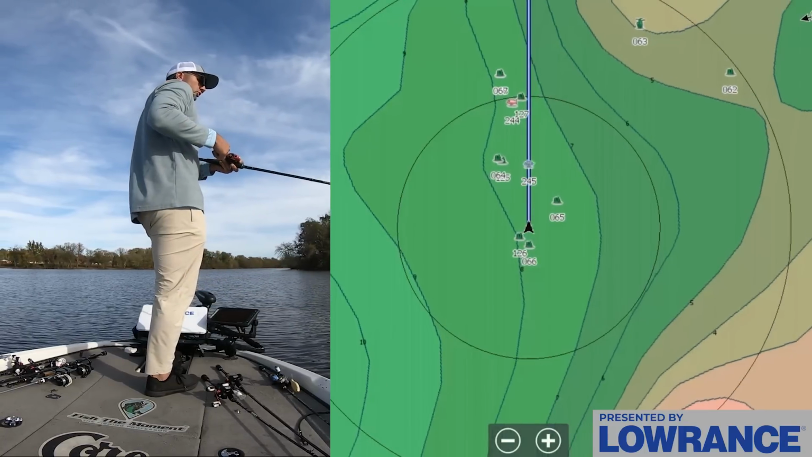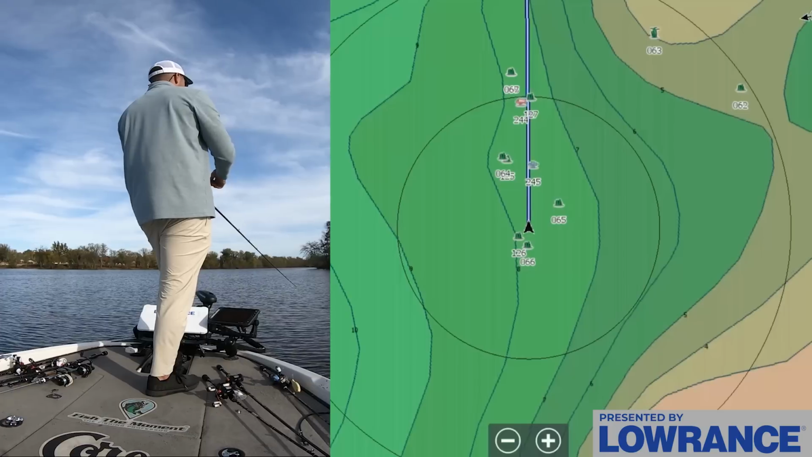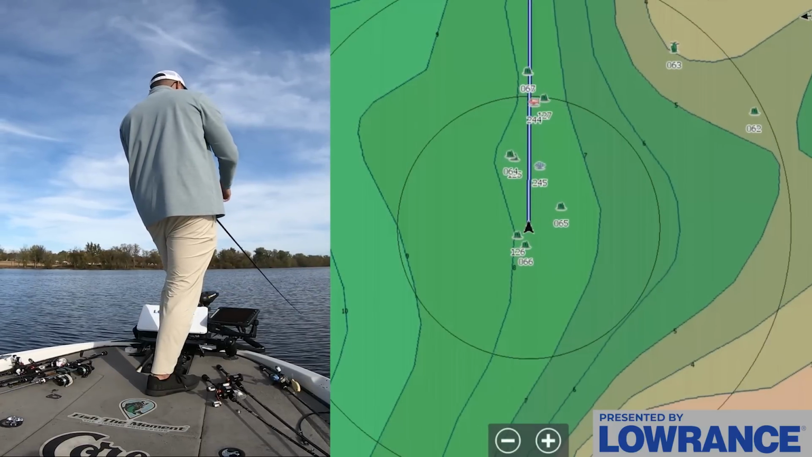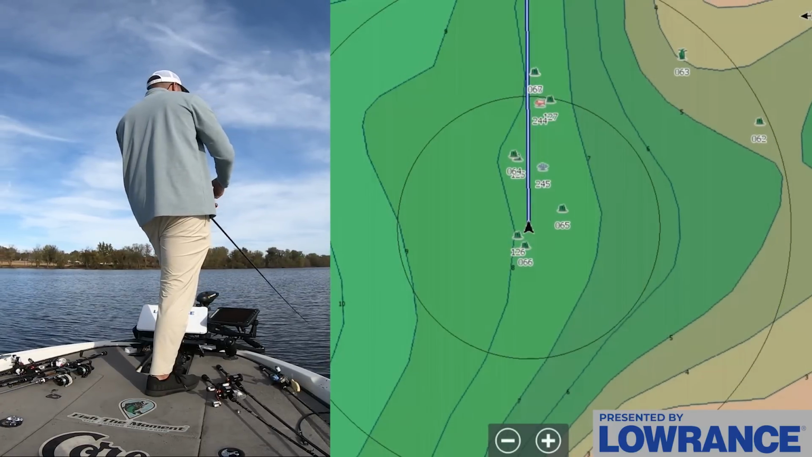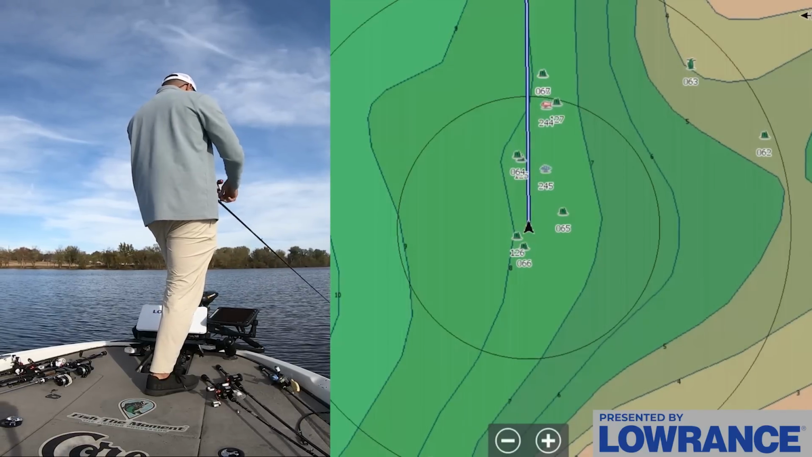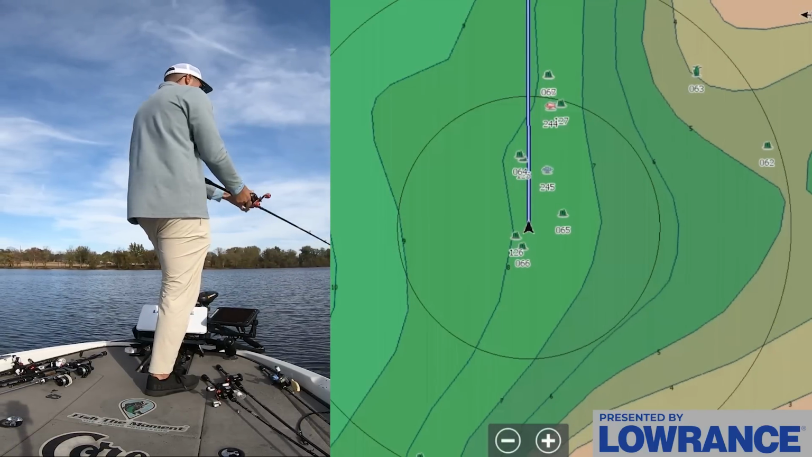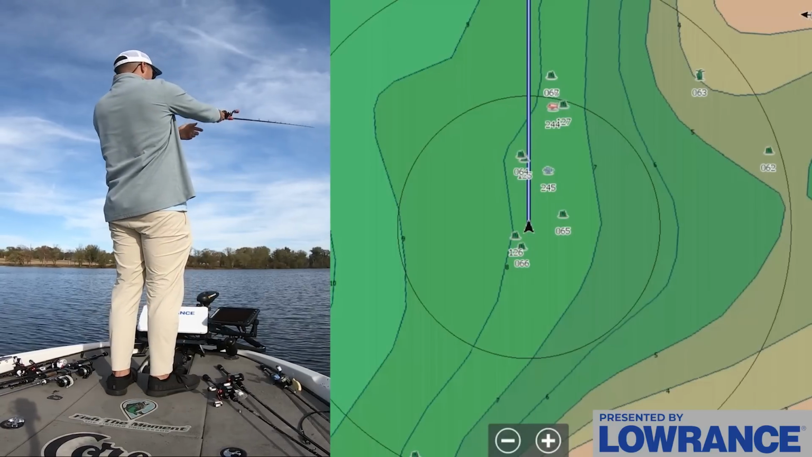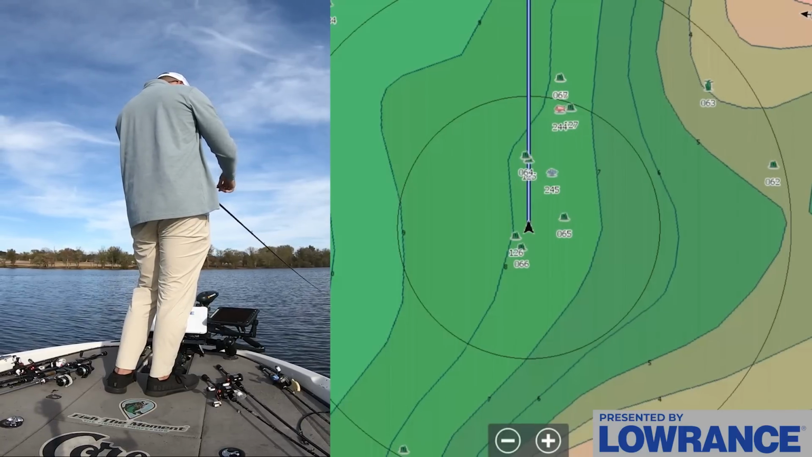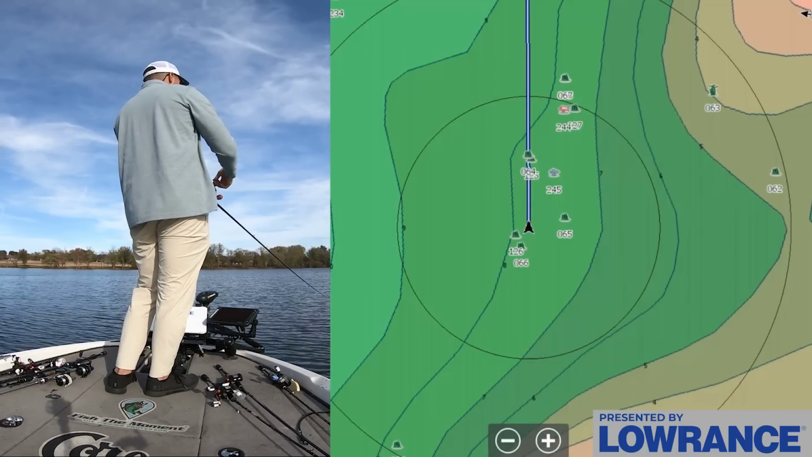crankbait. Oh, one just thumped it. Okay, it's not the problem then. Right on that waypoint. That's wild, guys. I mean, right when I marked those waypoints, right on them. This might just not be the bait. Let me make one more cast. I got hammered that cast. We're gonna throw that crankbait down there and just risk it.